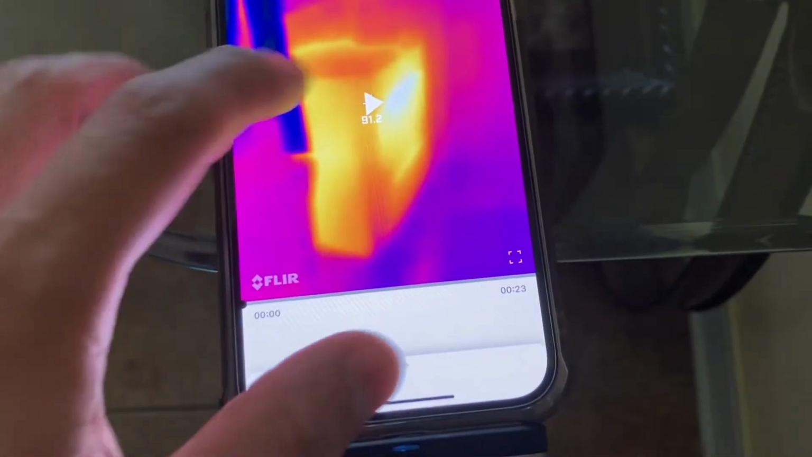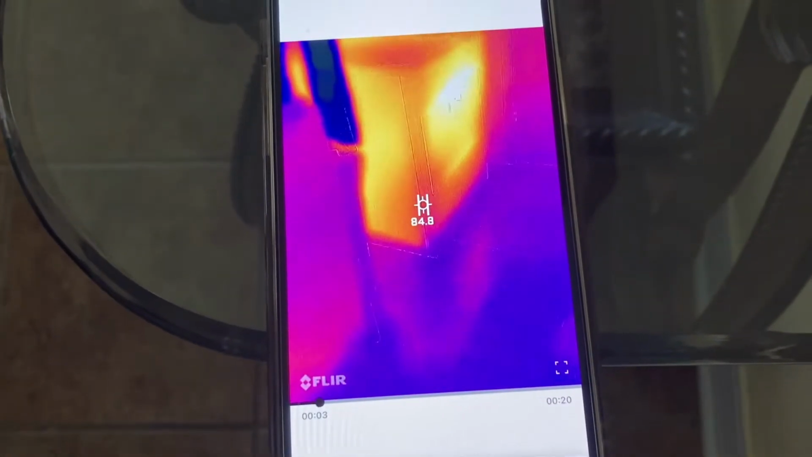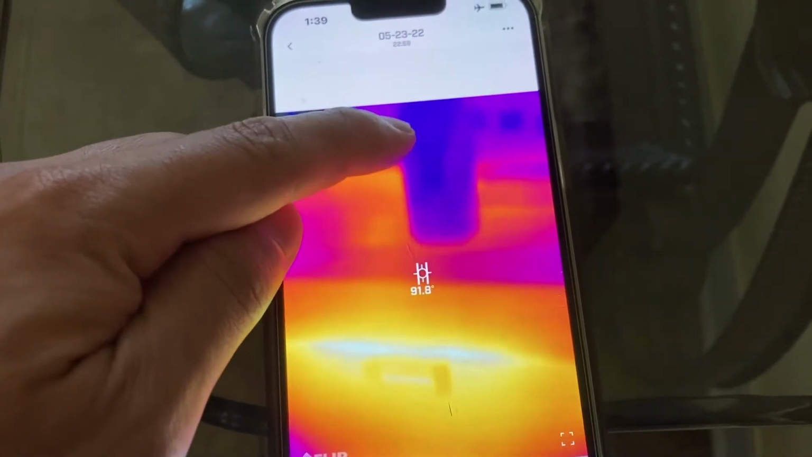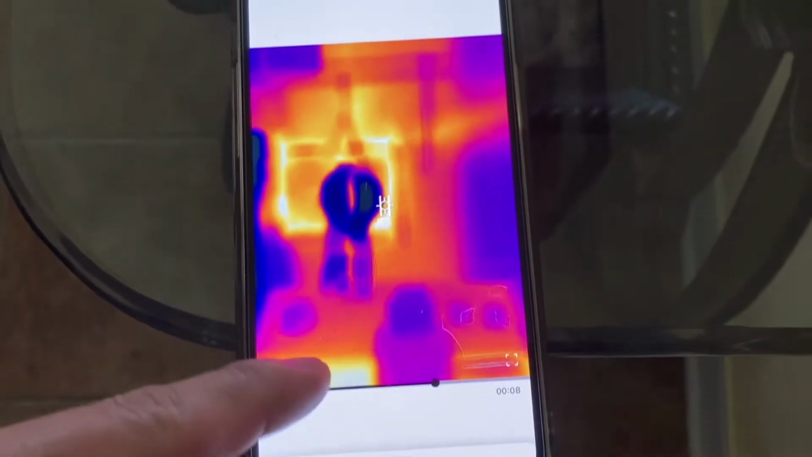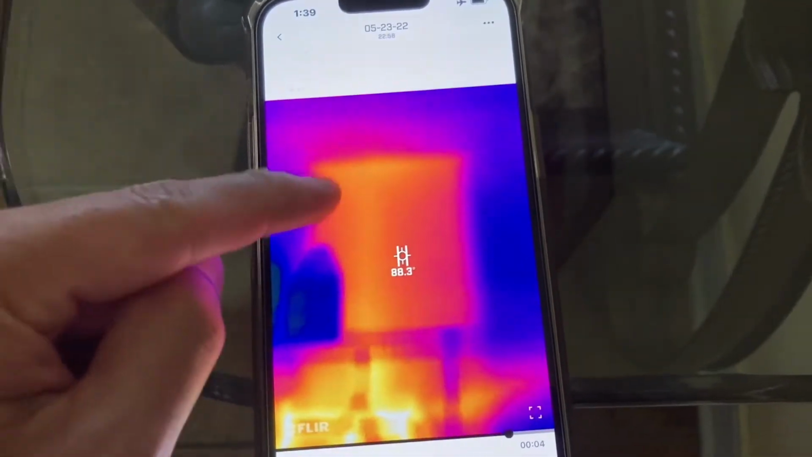Here, this is a recording I did of the dryer. This is a video example here. So I was recording the dryer. That's some softener right up in the corner, on the top right here. And those are some pants hanging up. And you can see how the heating duct travels straight up through the top of the roof there. You can see the heat signature.